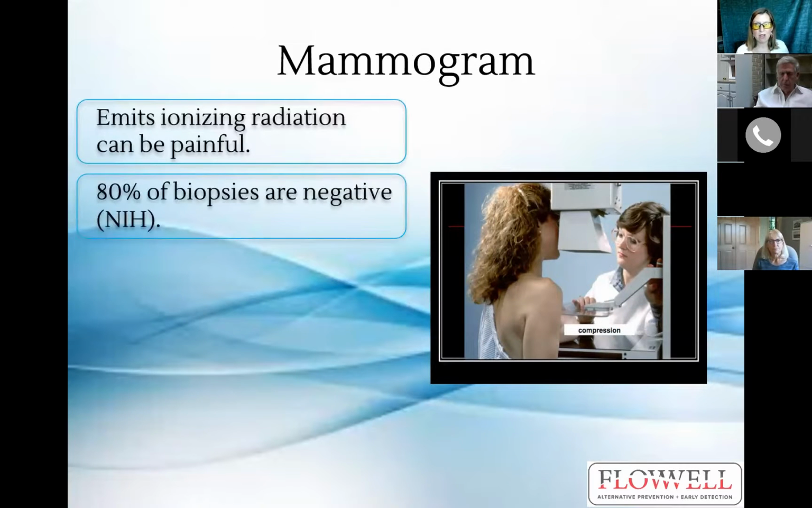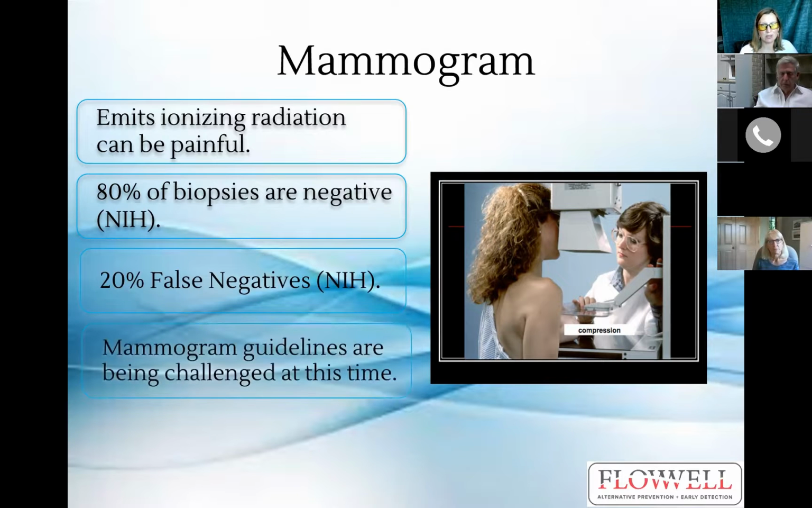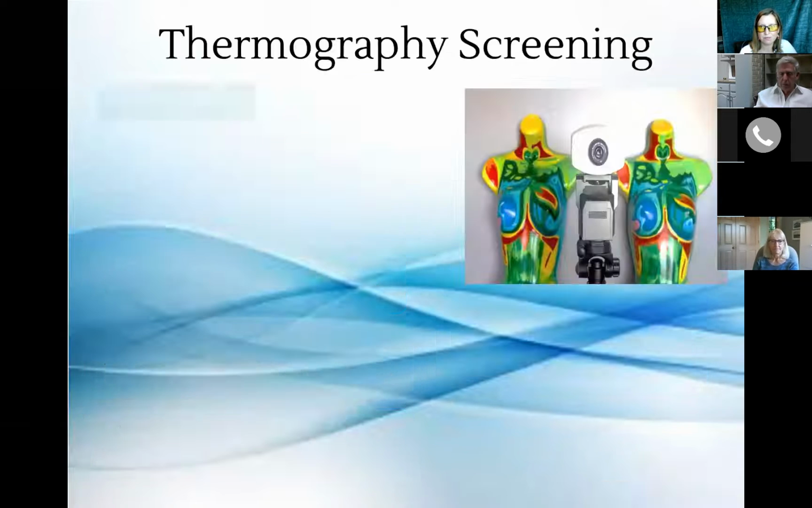So with mammography, it emits ionizing radiation that can be painful. 80% of the biopsies come back negative, 20% are false negatives, and mammogram guidelines are currently being challenged at this time. They're saying it's too much radiation for women in their 40s, and should they go ahead and move that up to age 50. They actually did recommend that up in Canada.